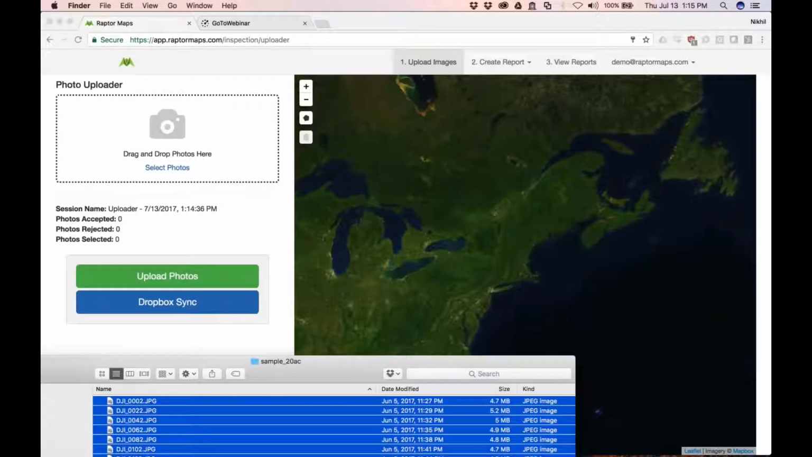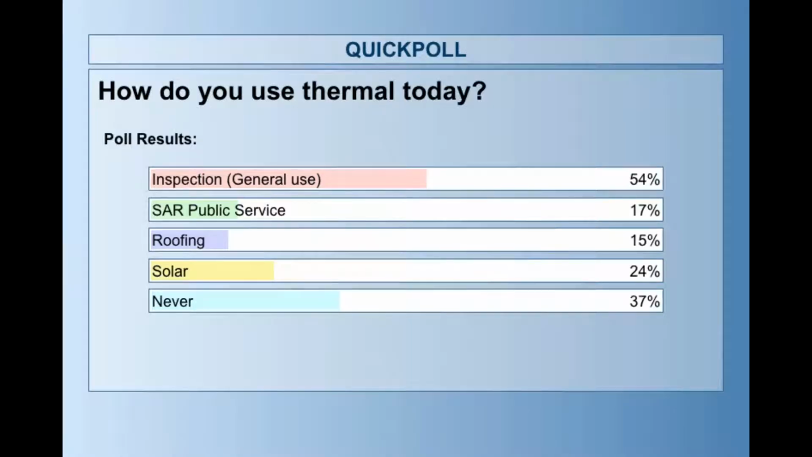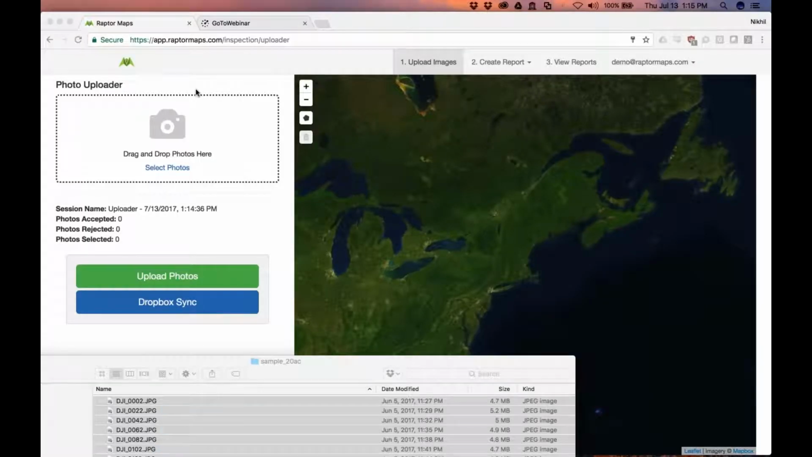All right. So here we have the concept of a funnel. When it comes to processing your data, you want to make sure that you're keeping really good track of it and that you're isolating the data you want to create a report based on. When I say report, I mean the deliverable that you're going to be giving to your client. A lot of drone service providers right now might be using cloud services like Dropbox, or you may just have a lot of hard drives that are piling up at home.